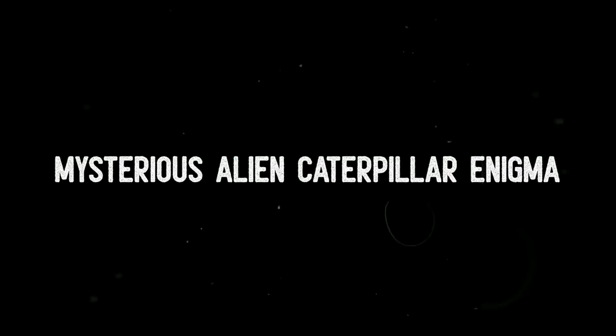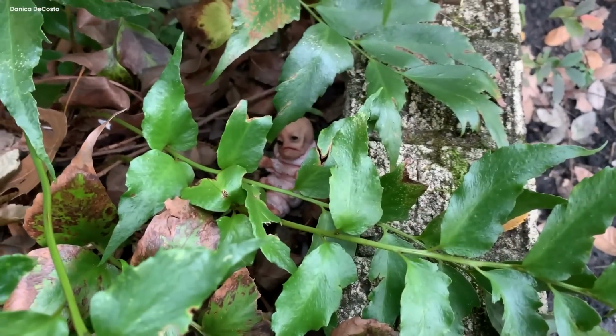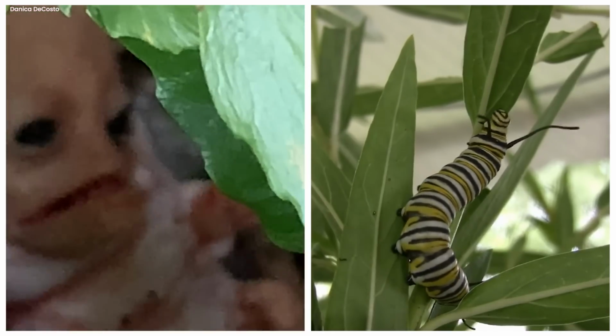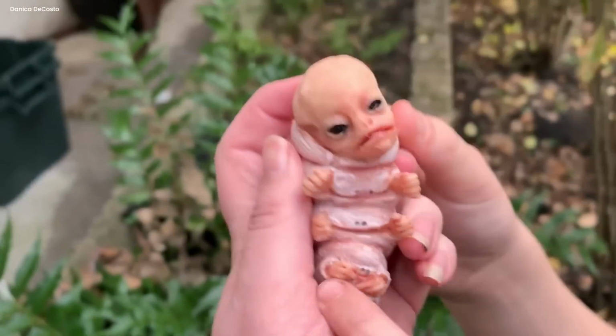Mysterious alien caterpillar enigma. Deep in the mysterious dark woods, a strange and puzzling sight unfolded before those who dared to venture into the shadows. A video showed a creature that didn't make any sense in the natural world. It moved strangely like a caterpillar from another planet, but its appearance was just plain weird.